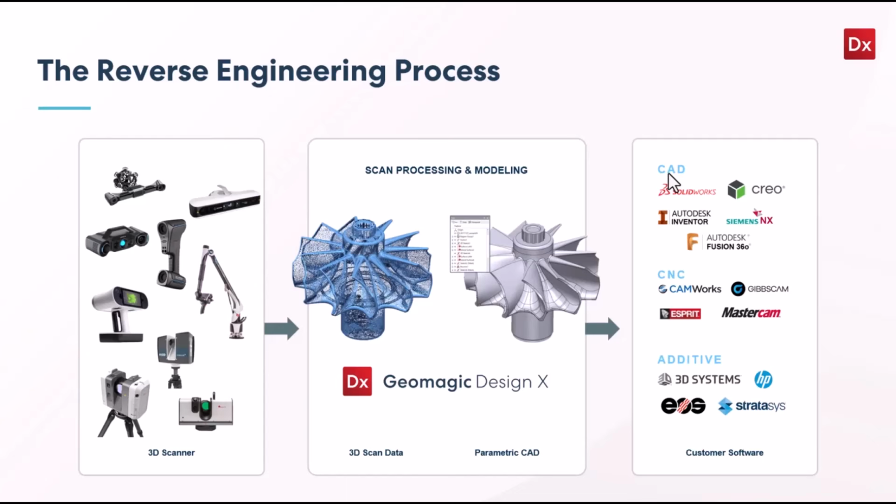CAD is the primary output, but we also go straight to CNC packages or straight to additive technologies out in the market. So that's what this Design X product is all about: grabbing that scan data, recreating or reverse engineering that object, and getting it out to whatever is going to produce that manufactured model. With that, we'll jump right into the Design X portion.